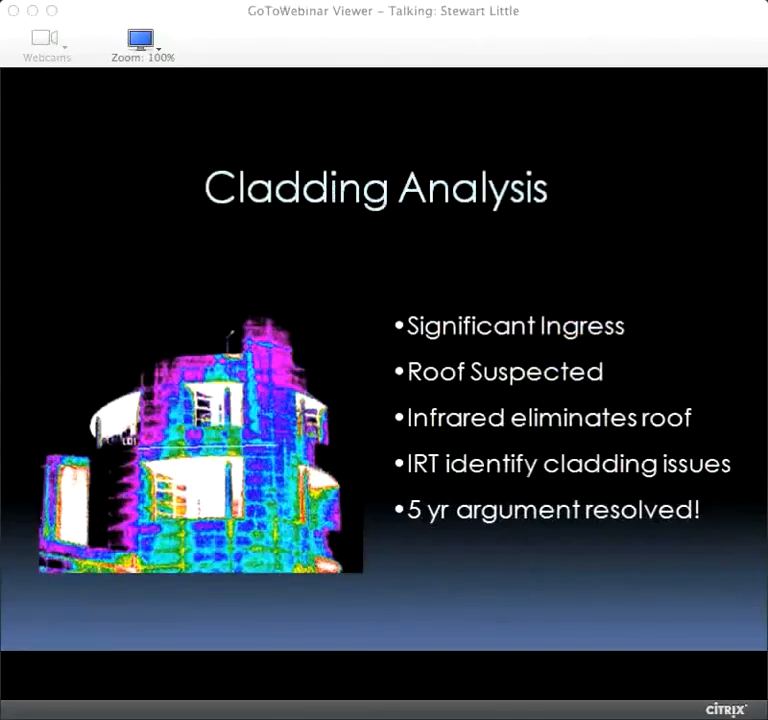This is another one. This is a 24,000 metre roof we surveyed. Took about a day or two to survey the roof, but we found the roof was absolutely perfect. It took about 10 minutes to point it at the cladding system and say, whoa, look at all the cladding joints you've got going wrong. Everything you can see in that image, it's a circular building for the MOD, but everything that's light blue, everything that's green, everything that's yellow, red, all of that is water getting into the cladding joints.